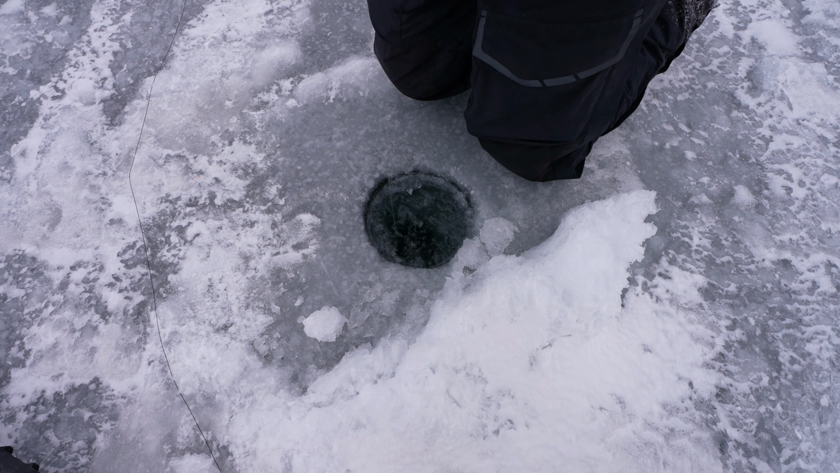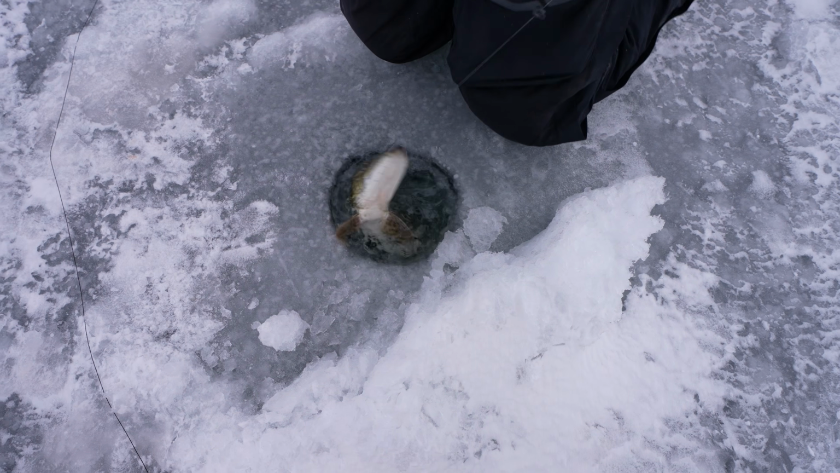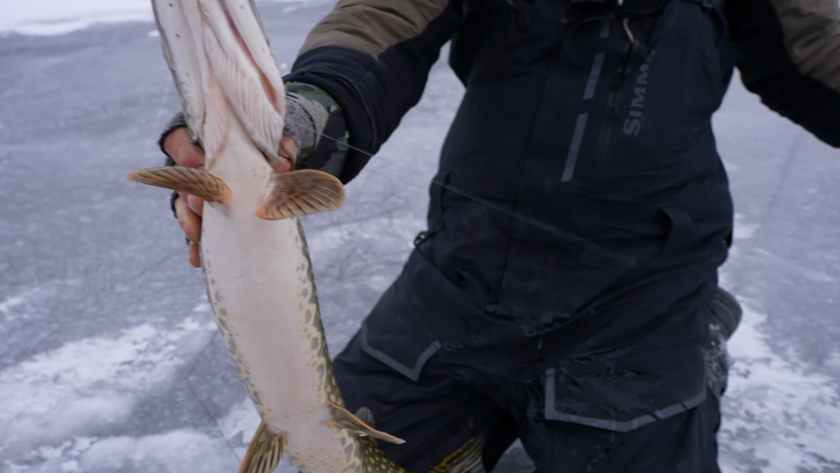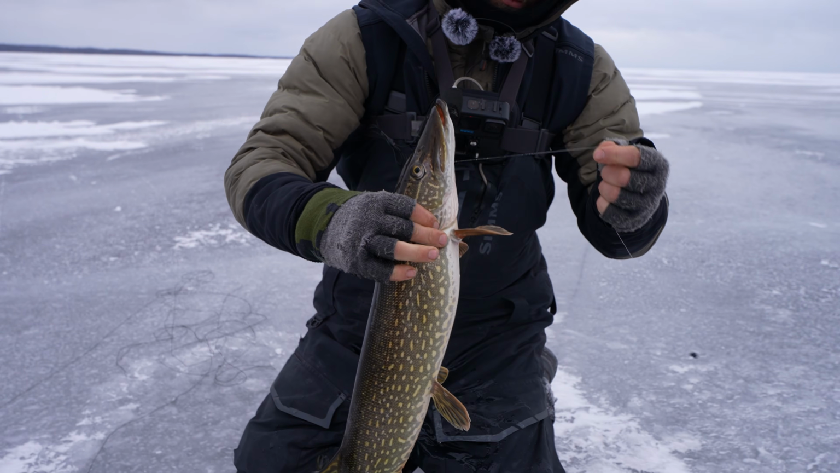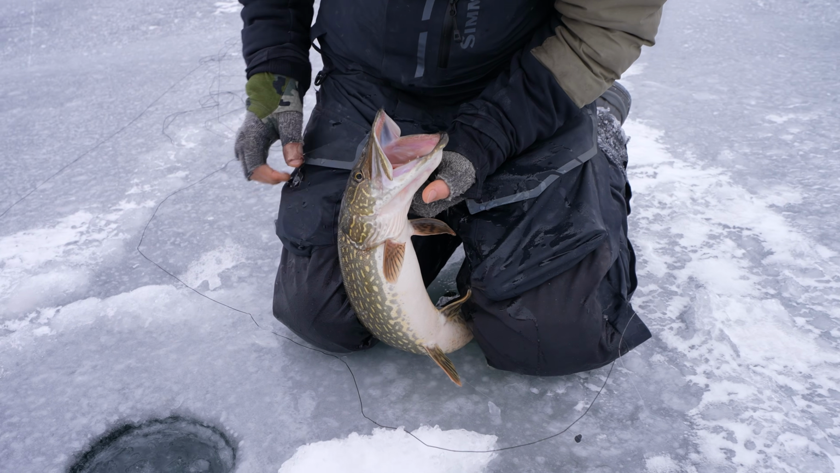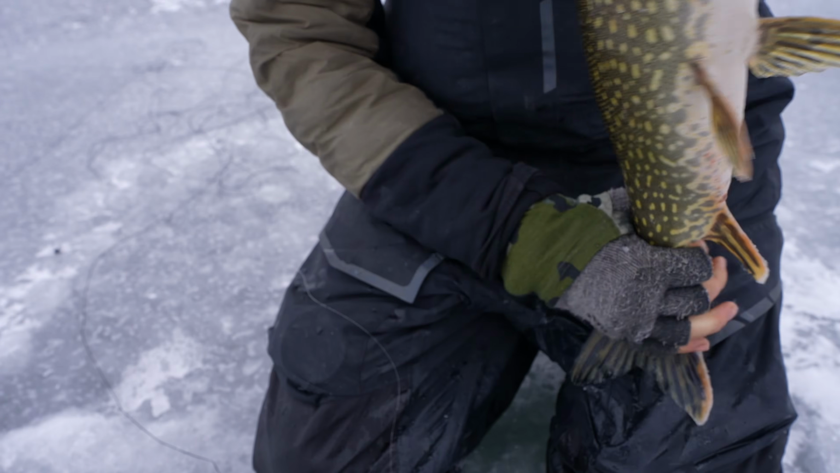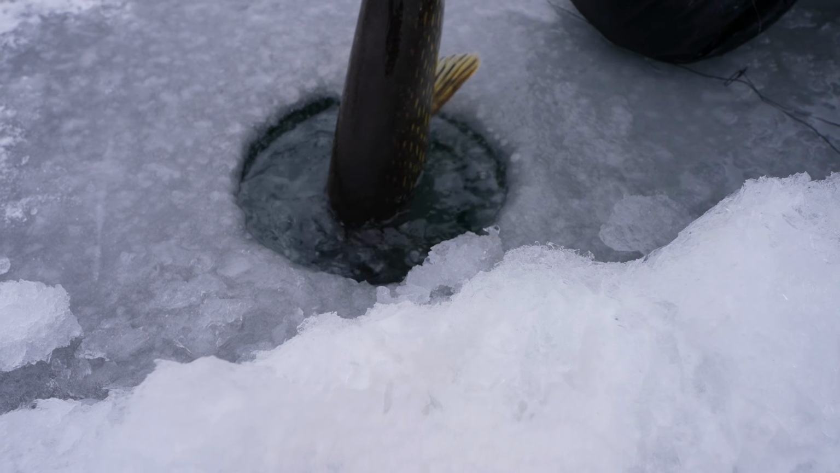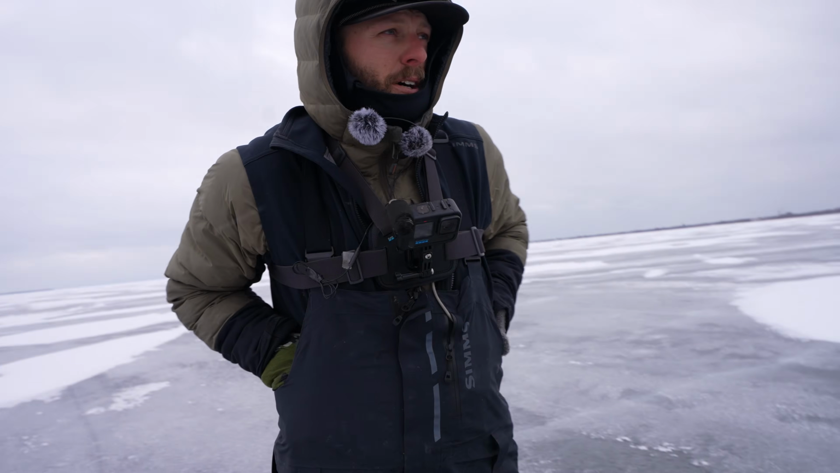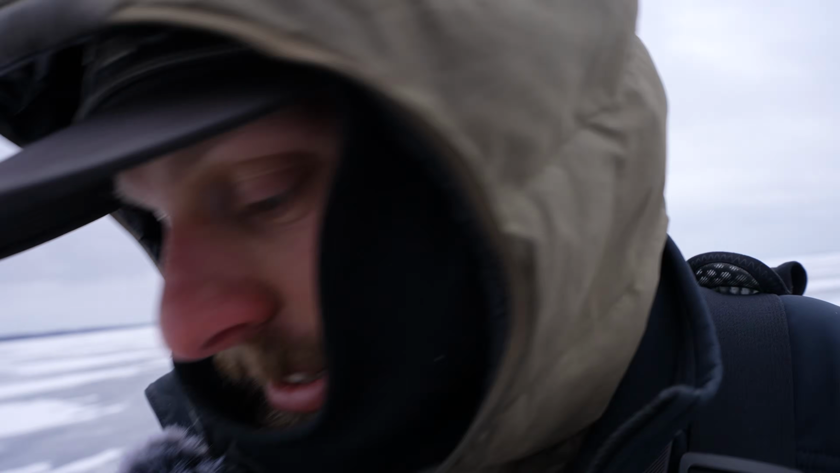Not even that big a one, really, for the Great Lakes. They sure are fat, though. There we go, to round out our little morning of fishing with a little pike action on the old tip-up. We'll get him popped off and send him on his way. All right, pike going back. Not the intended species, you can't be mad, though. They're just doing what pike do, eating everything in sight. I'm happy on the walleye front, though.